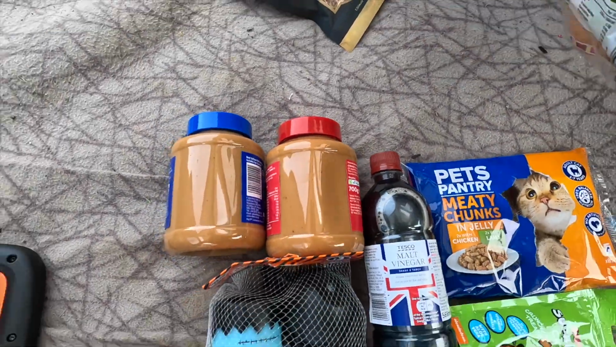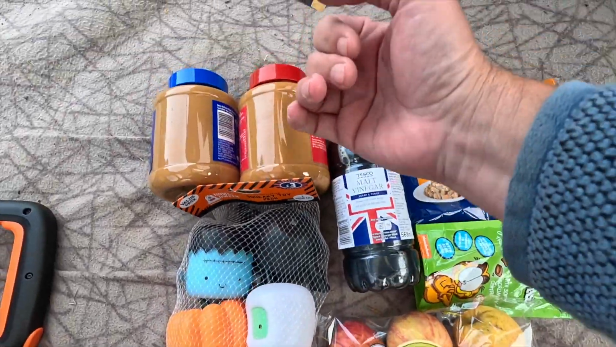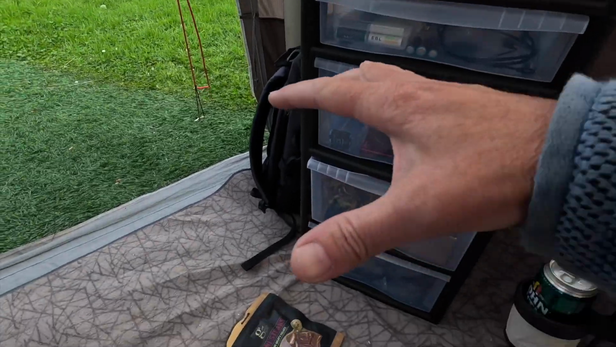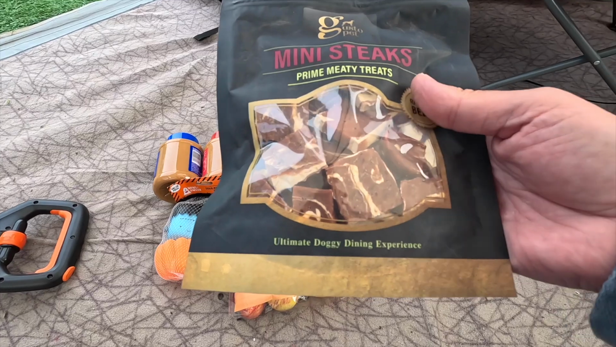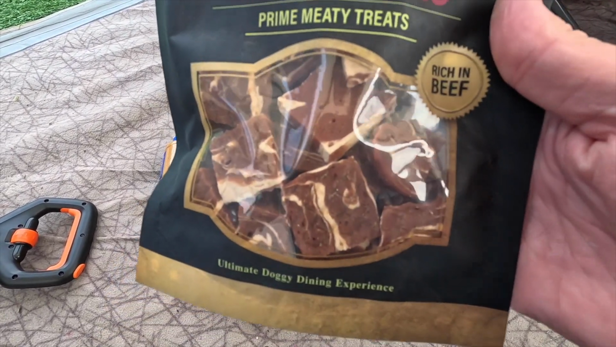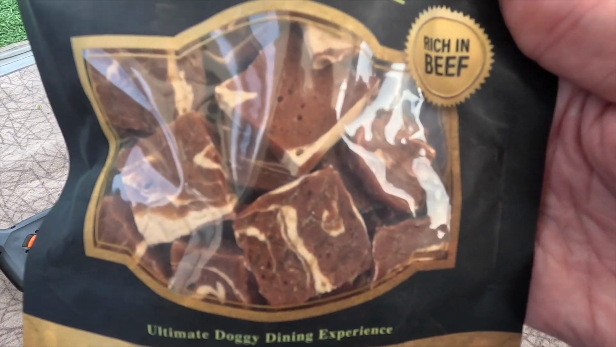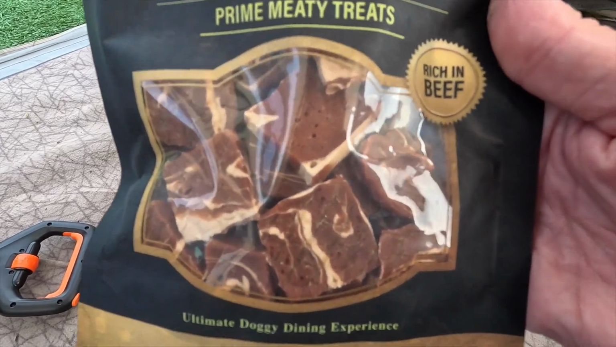We got some apples to make some kind of toffee apples, but not toffee. It's going to be like a peanut butter apple for Halloween, obviously. And then sneak this in without Mazzy even noticing. It says ultimate doggy dining experience, but I'm sure lots of animals are going to like them. Mini steaks. In fact, my diet this week isn't looking very good from what I've seen. The meals I'm getting, I might have to live on them myself.